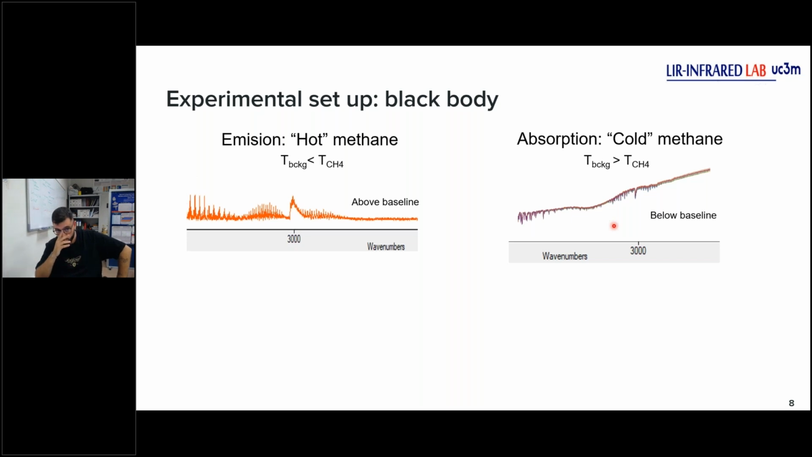The first one, we will use a black body, like I said, but to understand this, I will talk about the different spectra. First, we have emission spectra. Emission spectra mean like hot methane. In this case, the temperature of methane is higher than the temperature of the background. Okay, and we have the peaks or the lines of the spectra of the methane above the baseline. Okay, this is an example. This is a spectra of methane. This is other gases, but here we have the methane.